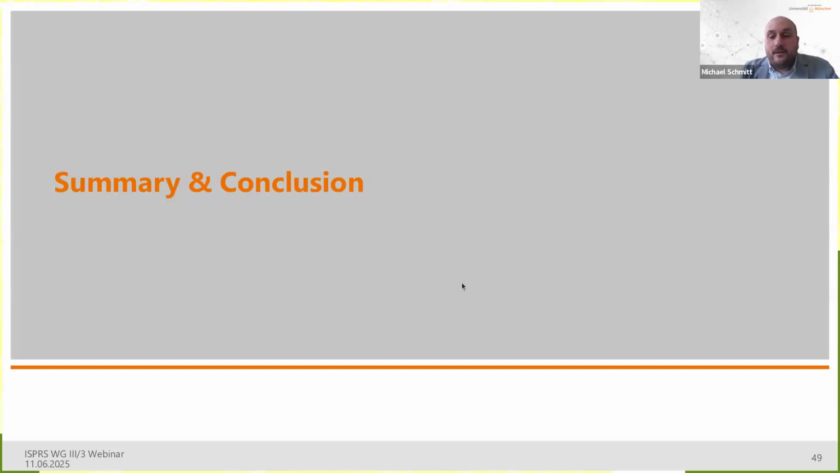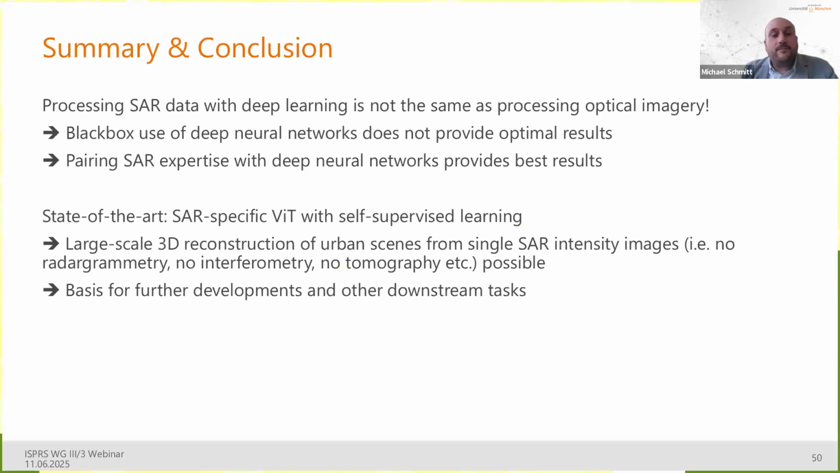And that brings me already to the summary and conclusion. I will keep this rather short. I would say that processing SAR data with deep learning is clearly not the same as processing optical imagery because of the mentioned peculiarities of SAR. And that means the black box use of deep neural networks does not provide optimal results. If you really want to get everything out of your data, you need to pair SAR expertise with deep neural networks, and then you will get best results.